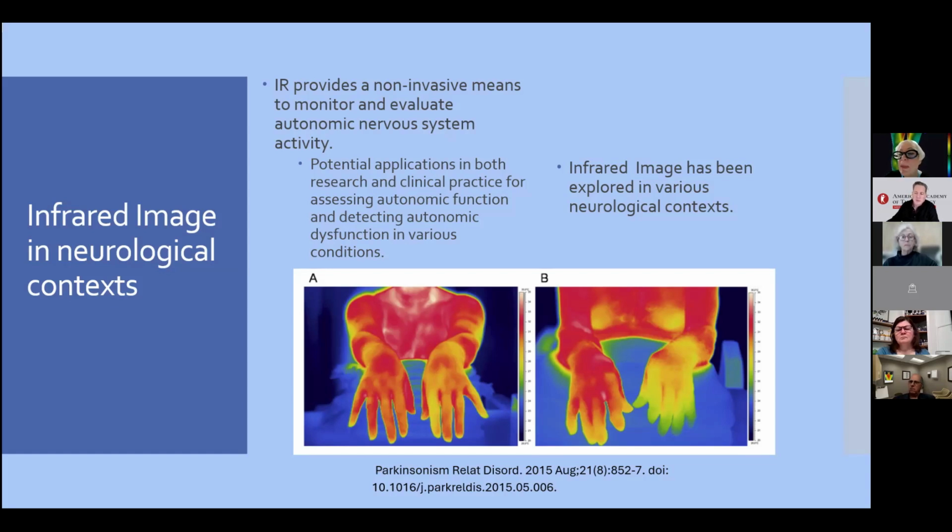If you can measure this, we can see it like this only by the colors of the color scale used in this image. So we can talk about Parkinson's disease as a model, as an example for applying infrared imaging in neurological conditions, because the autonomic dysfunction in neurological conditions precedes the motor symptoms.